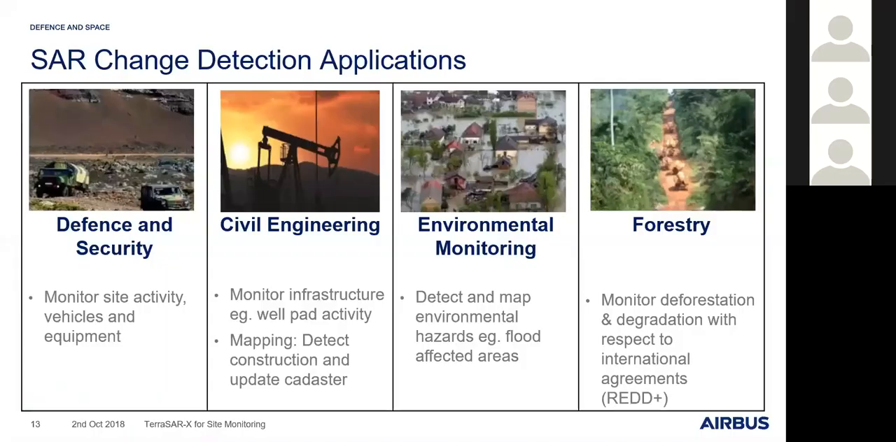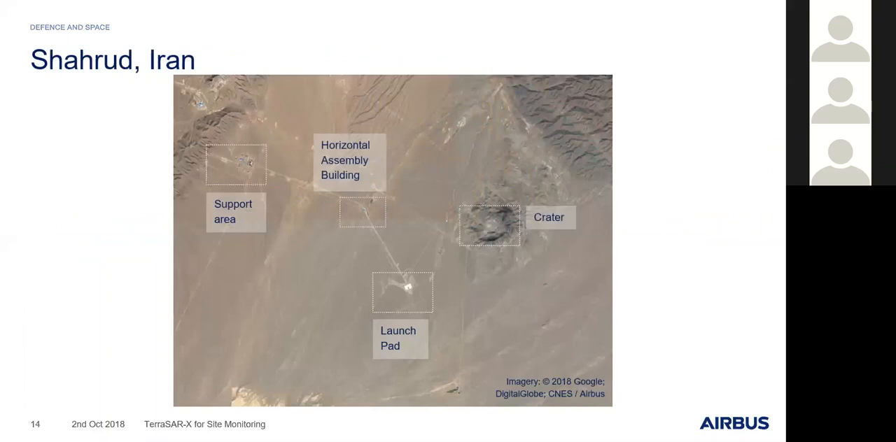So now I'm going to go into some applications or some examples from site monitoring. There are other applications for SAR change detection, such as in the oil and gas industry, or for environmental monitoring or for forestry, but for now we're going to look at just site monitoring. And I'm going to use examples from Sharud. So we've been monitoring this area since 2016 through a collaboration with the image analyst Alison Piccioni, who guided us to look at this area.